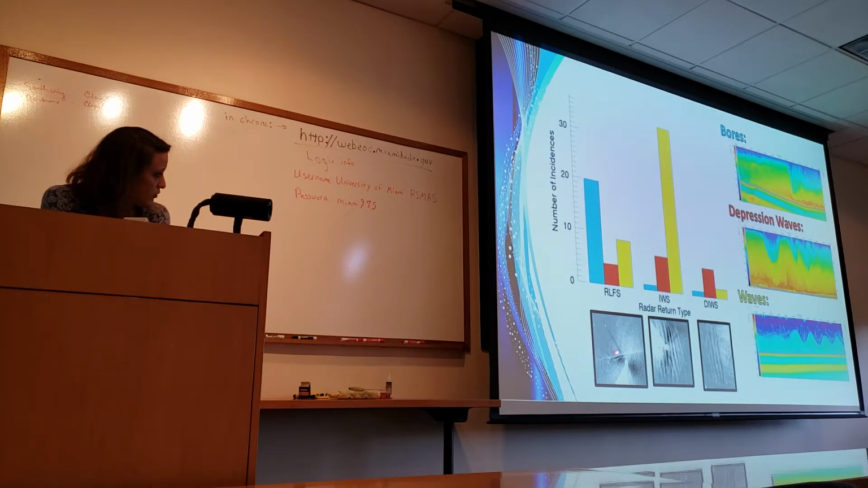And you can see in general, a lot of the RLFs are bores, a lot of the alternating black and white pattern ones are regular internal waves, and a lot of the dark internal waves are these depression waves.